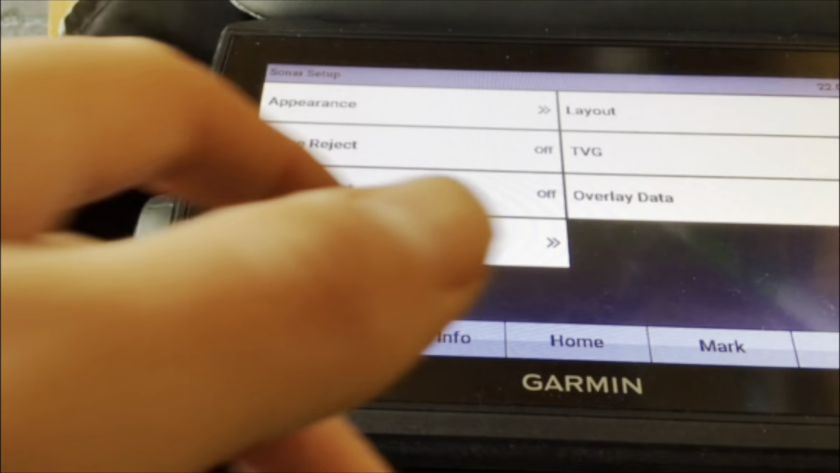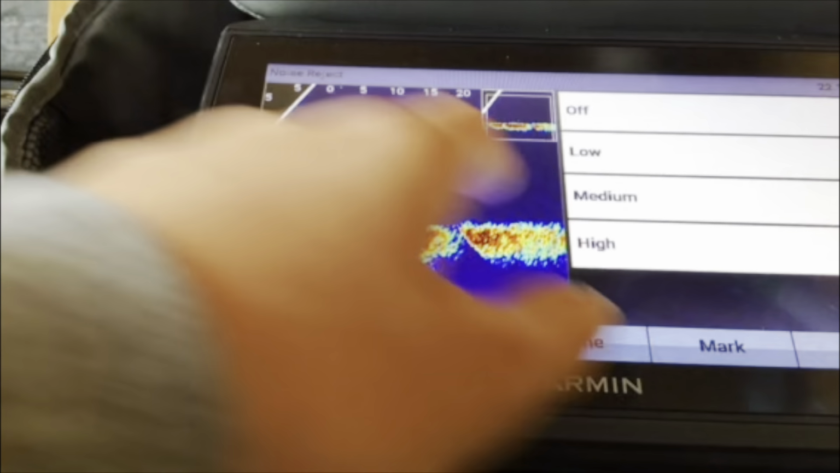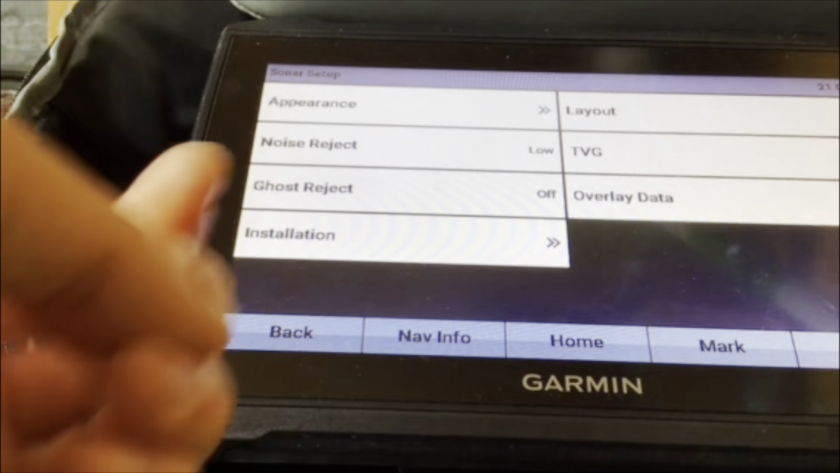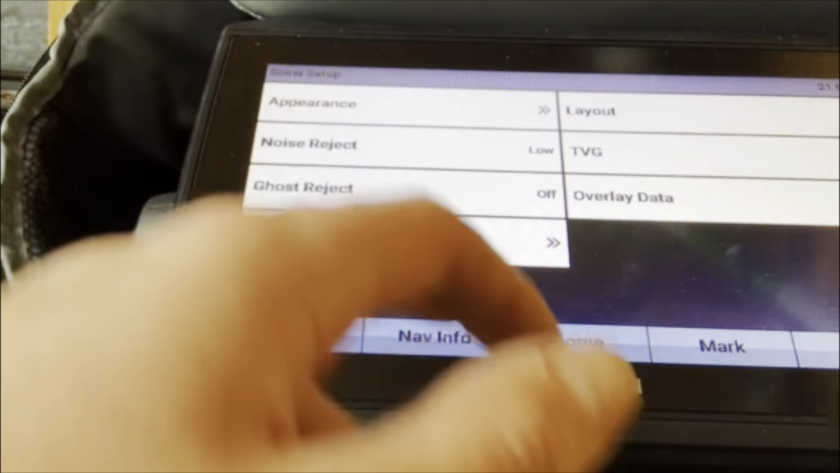Then TVG is kind of just the thing to clear it up. Noise reject on when it's murkier water. I'll turn this to medium or high, or definitely not high. Medium's still a little bit too high, so usually low is, because then you start to really lose stuff when you get to medium and high, and you can't see as many fish, especially if you're looking farther out. Then I think I went through appearance.